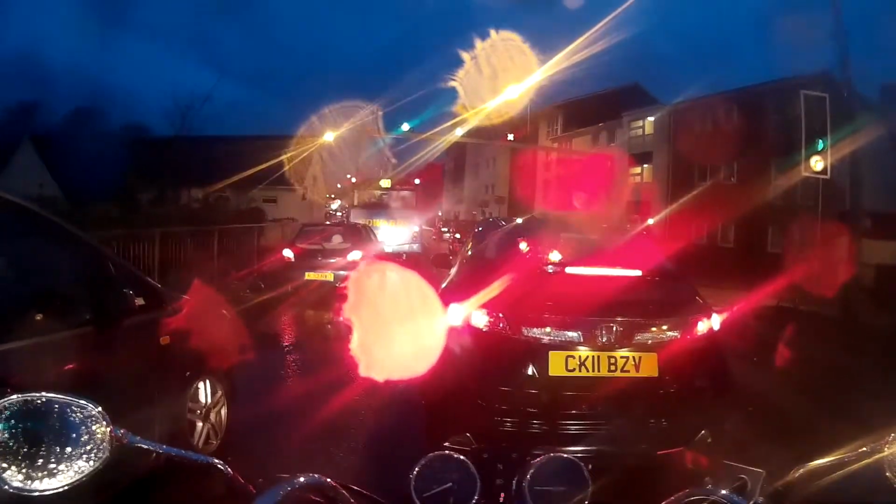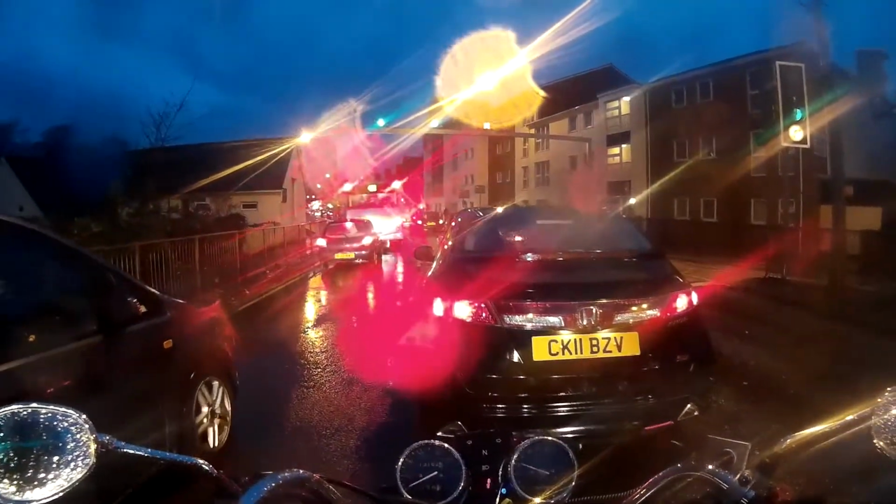That person thought I was going to nick their place. Oh, bless them. They thought I was going to nick their place. She thought, I will not be overtaken by a bike, but never mind. We're on green. I can't really filter through this little gap. Well, I can, that gap, but you know what I mean. The one in front I couldn't have.